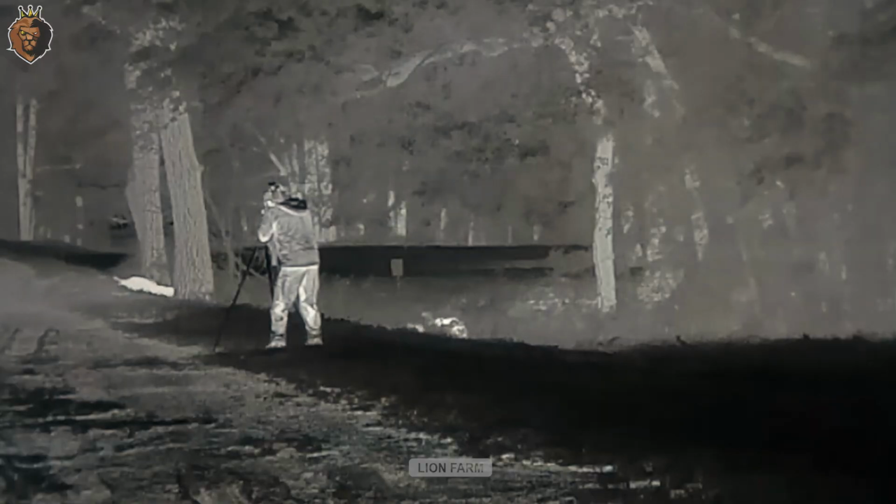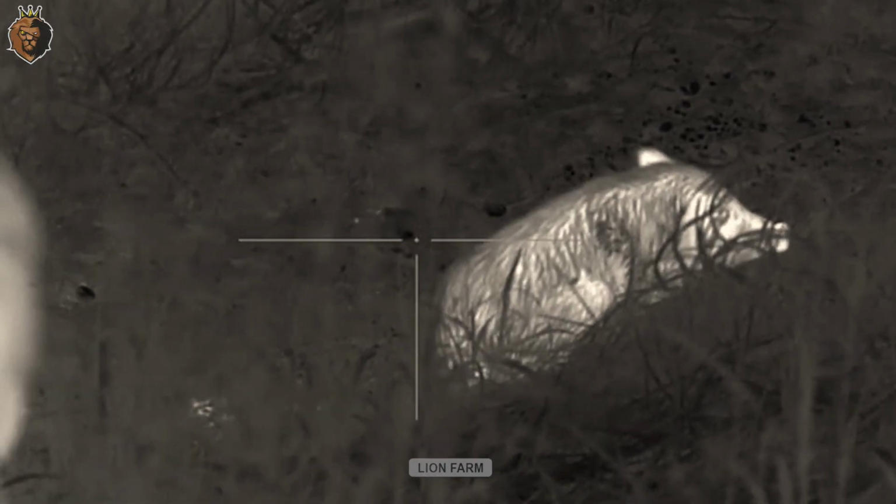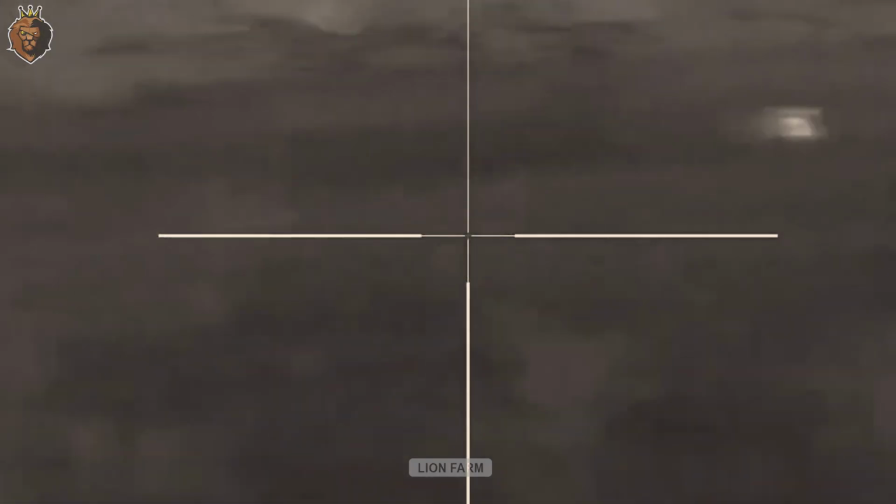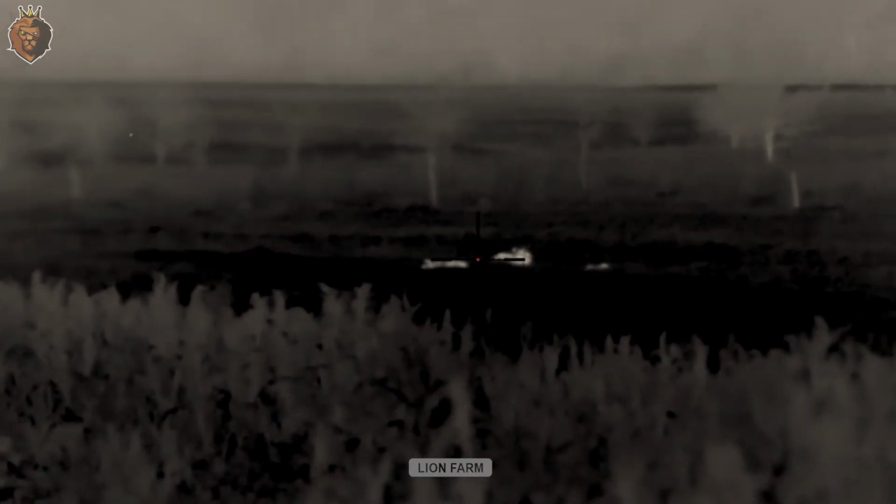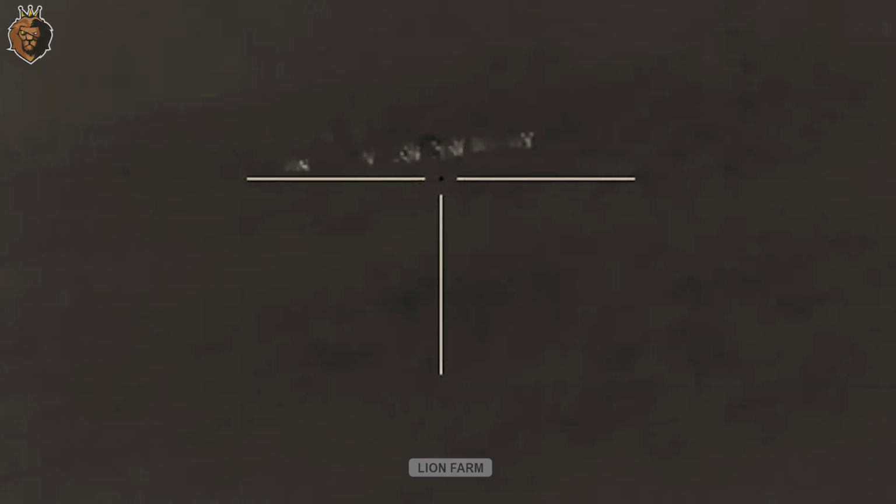The thermal view turns chaotic as the boars rush into thick underbrush, the glowing shapes flickering in and out of view. Frank moves silently, each step cautious on the soft ground. His steady breathing blends with the night air. He patiently seeks a new firing angle, his icy gaze missing nothing.